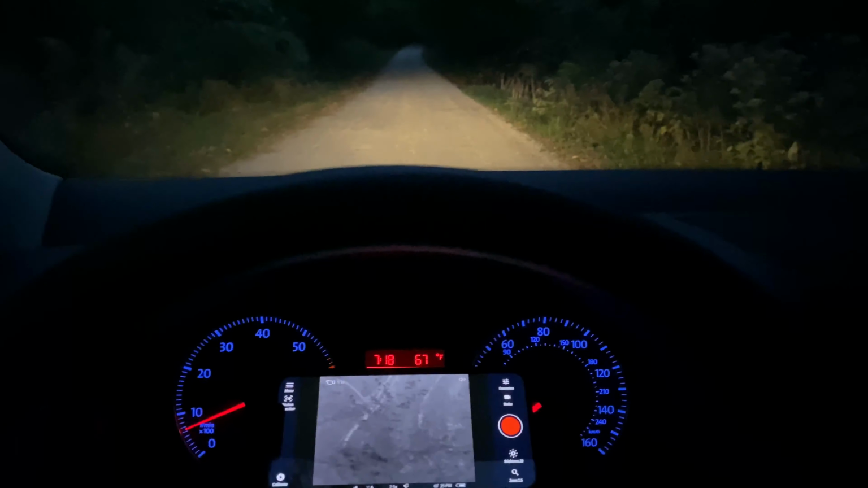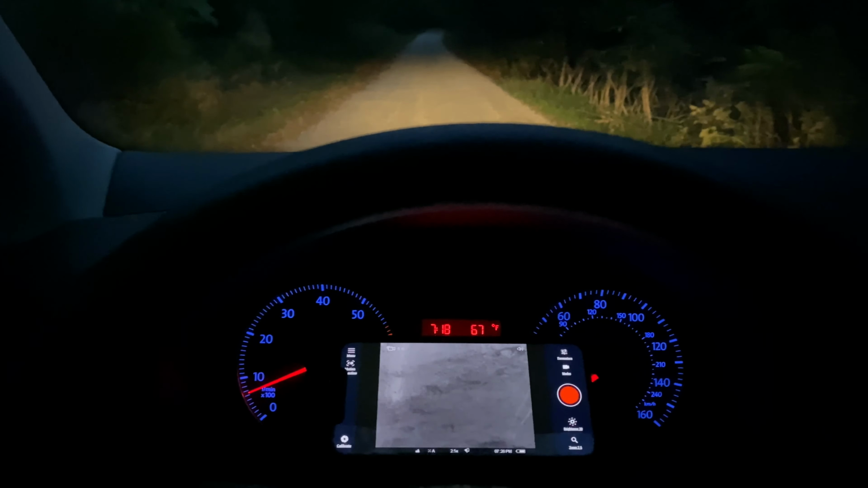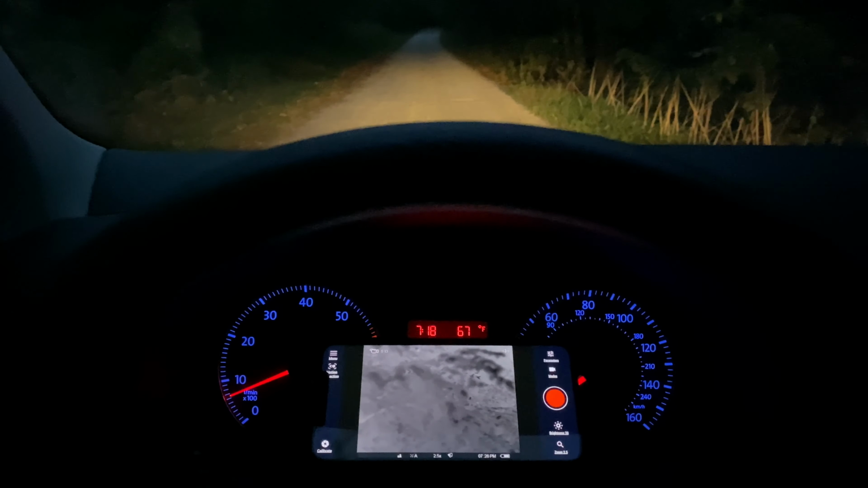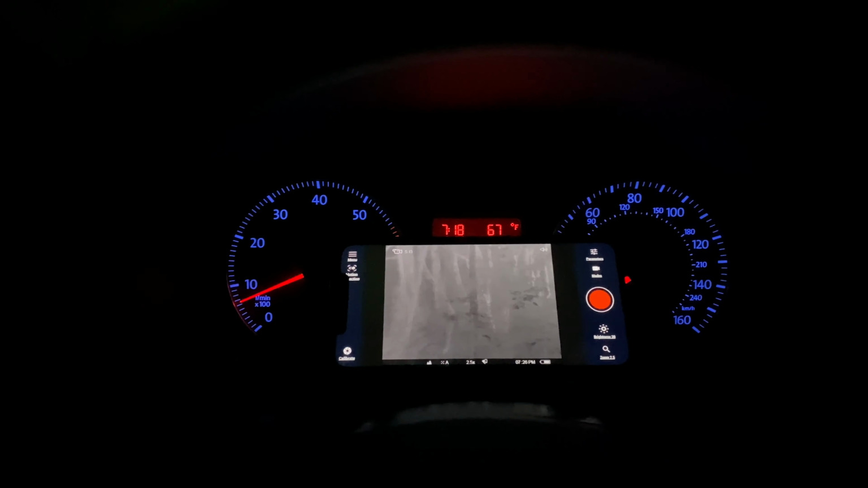Figures. Now we're gonna change it up a little bit. Since we was sitting at that one spot for half a day, we're gonna let it cool down and then go back there later. But we're gonna travel some of these back roads and just run some thermal and watch the monitor.